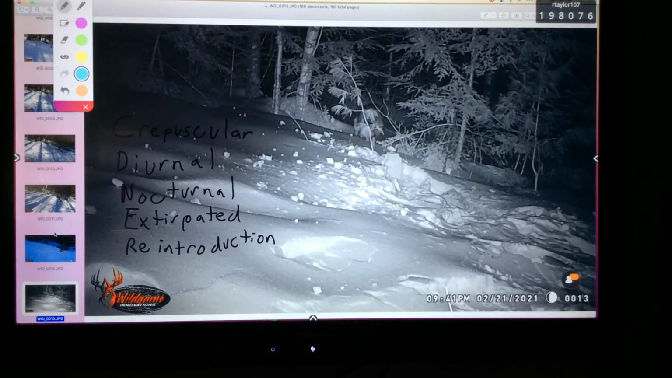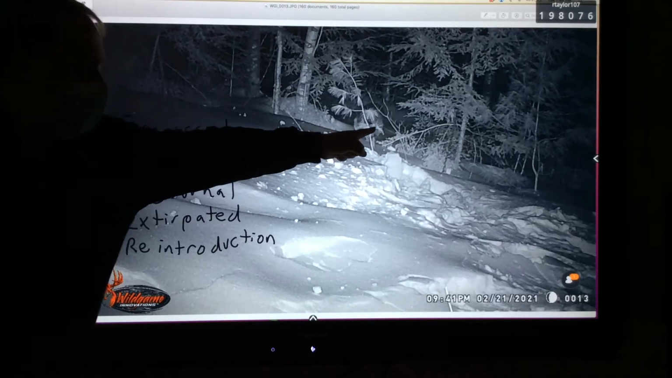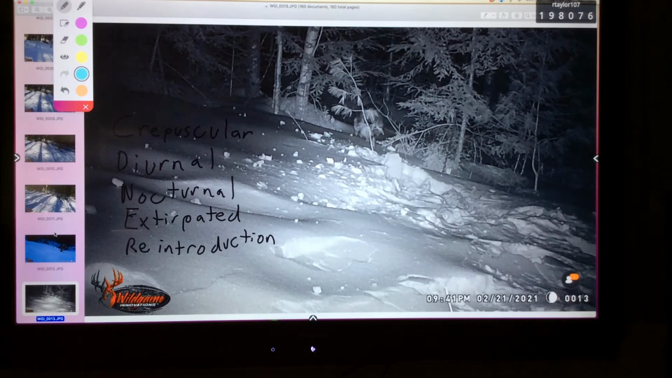And here I have a raccoon. Might be a little hard to see, but he's right there. Got a raccoon. And also notice that this picture is taken at 9:41 p.m. So now we can start to look at our vocabulary words.